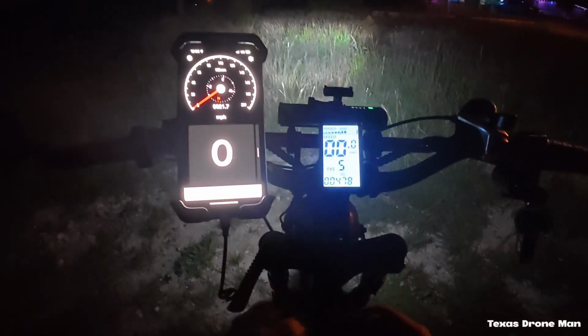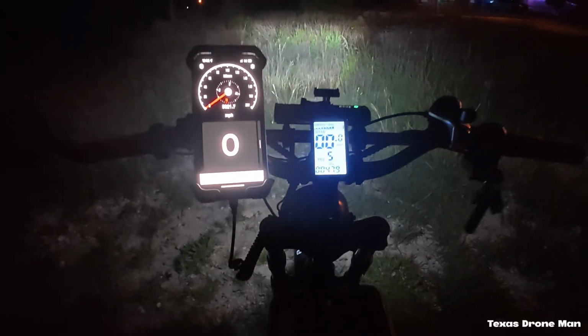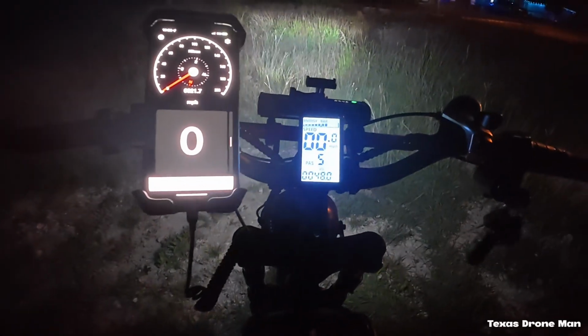Yeah, I think my son, after he drove this thing, this bag kind of shifted a little bit, but I need to tighten it back up more.